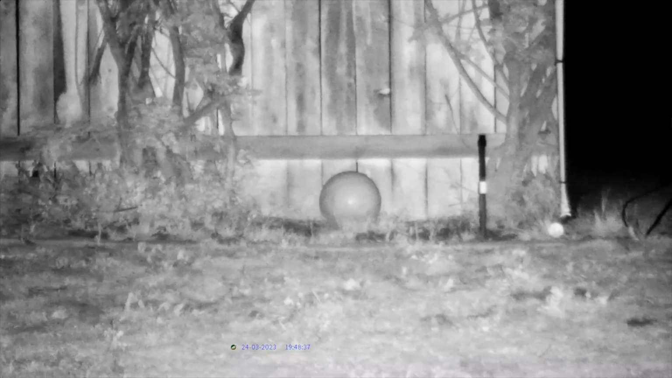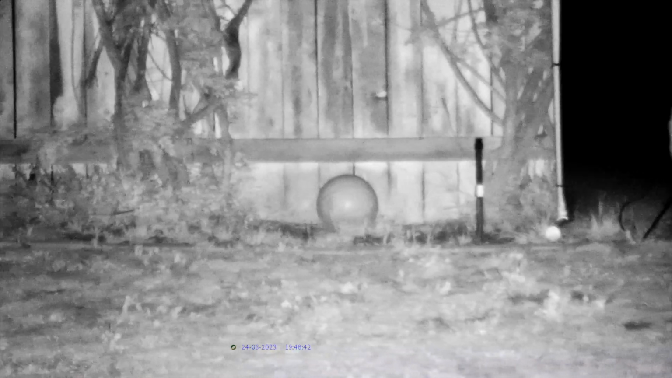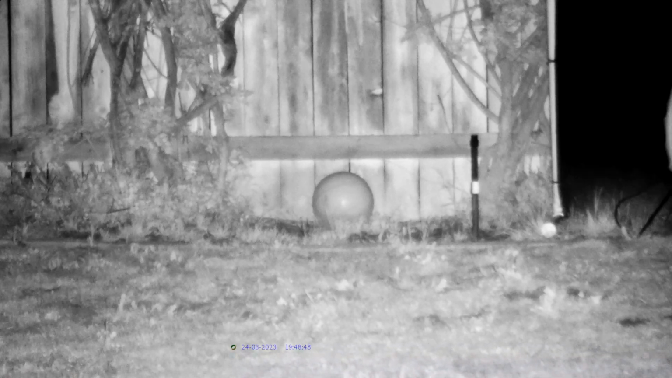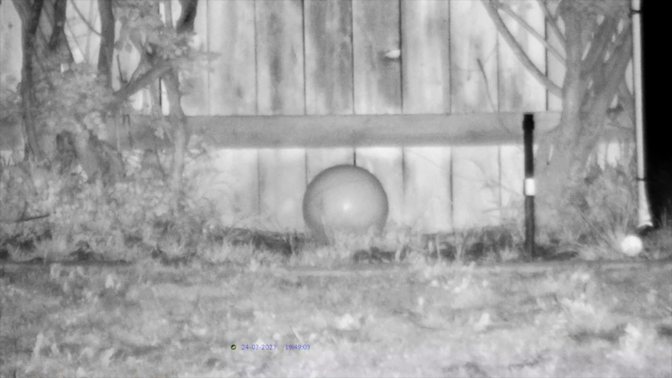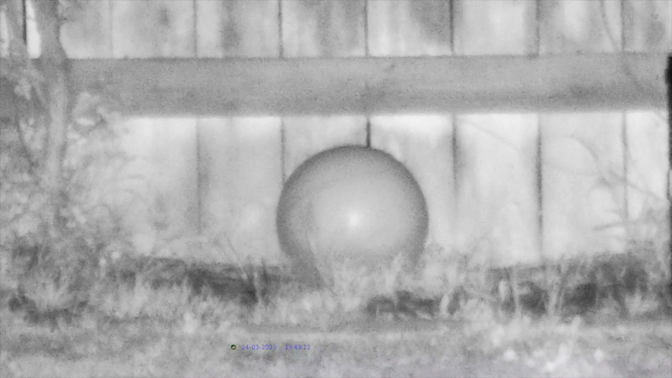I'm at 20 yards. My archery target is right there, but it has a white background, so it'll be blown out. So I'm using my fence line, and there's a ball that the dogs play with. And I have the image in as sharp a focus as I can get it right now. What we'll do is zoom in a little bit, and this is 5x right here. That's still usable. Let's take it up to 10. At that distance, I mean, that is good. Let's take it up to 15.